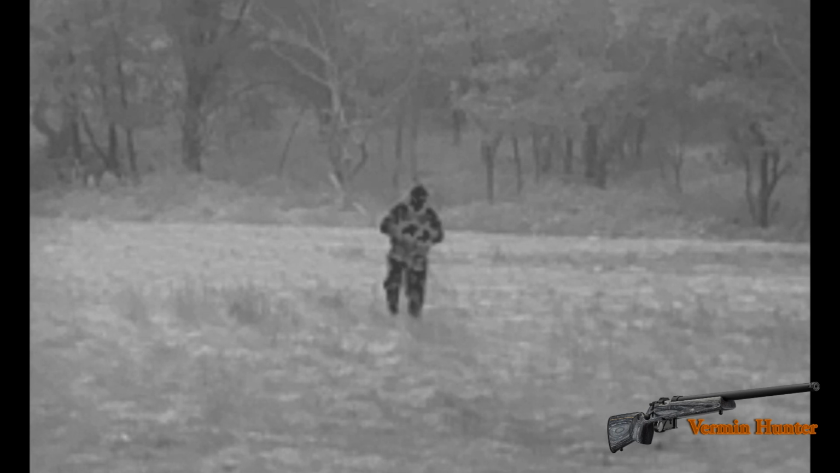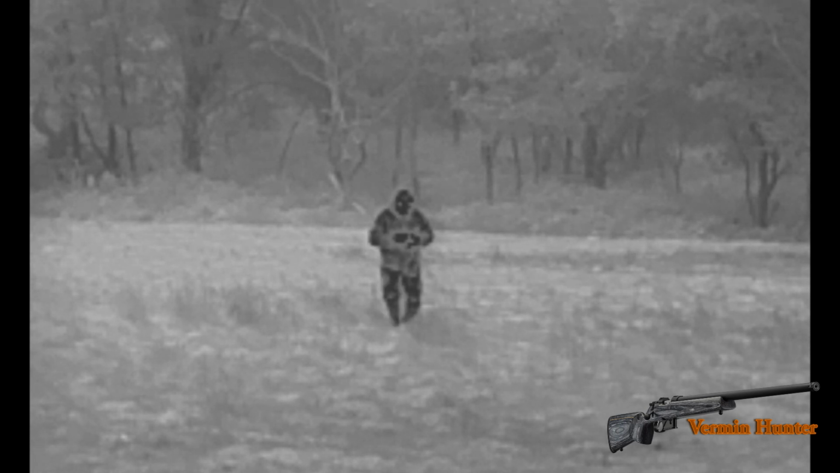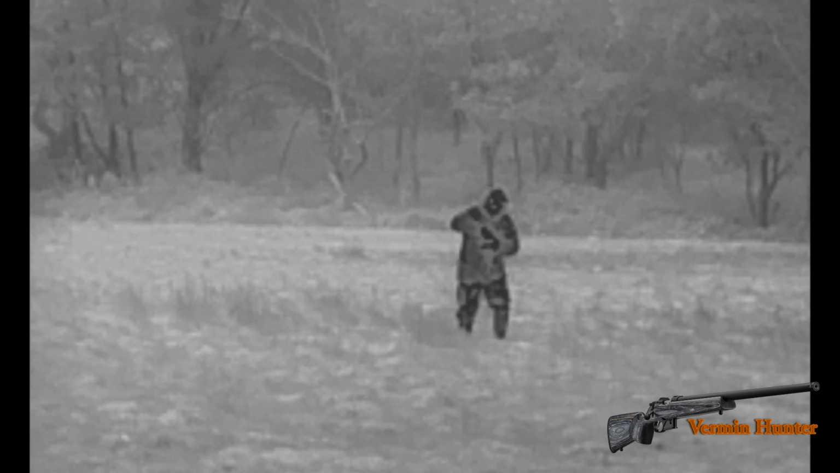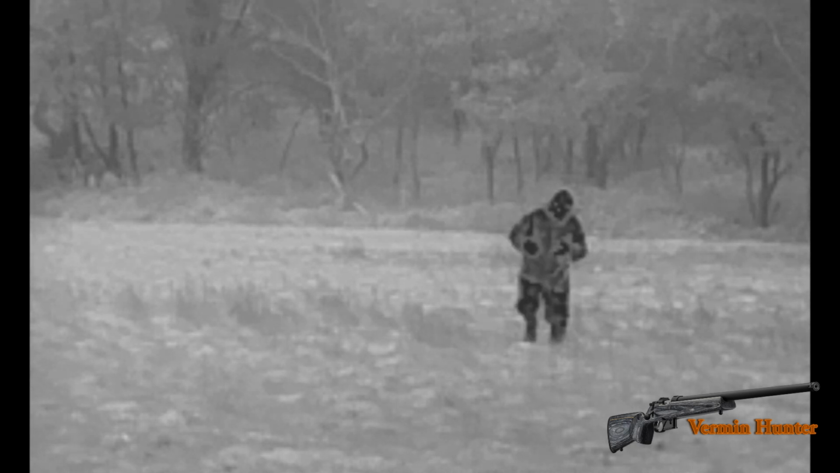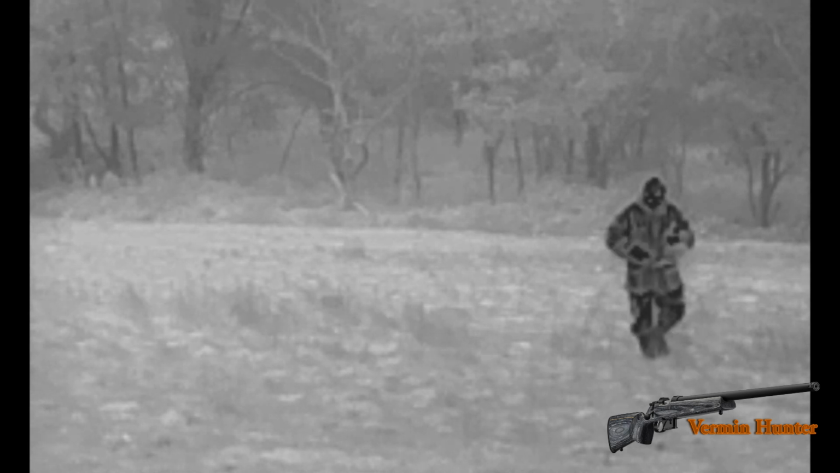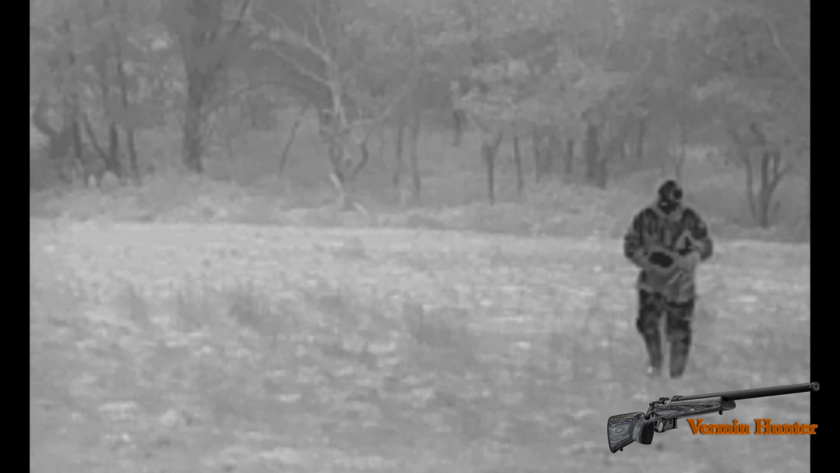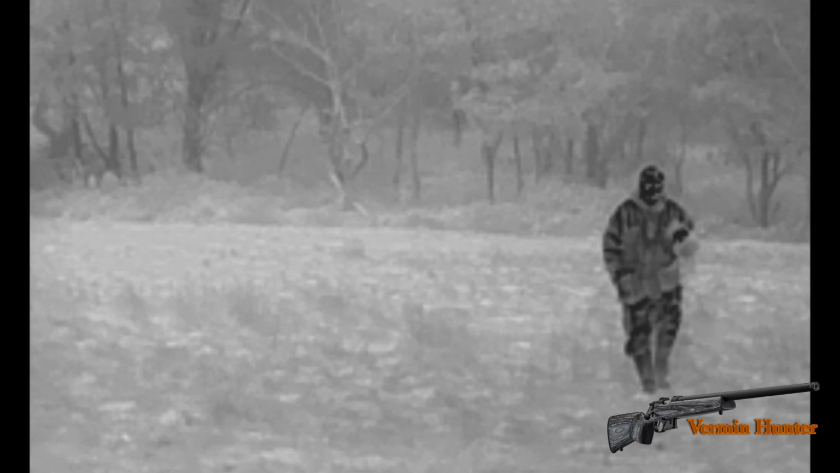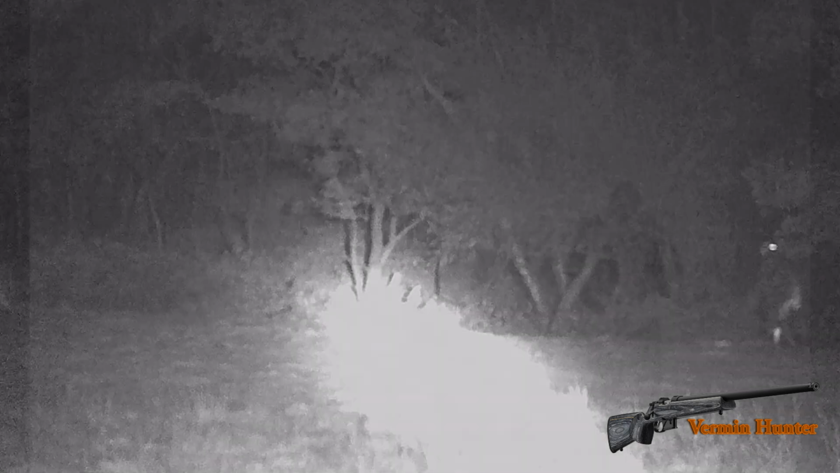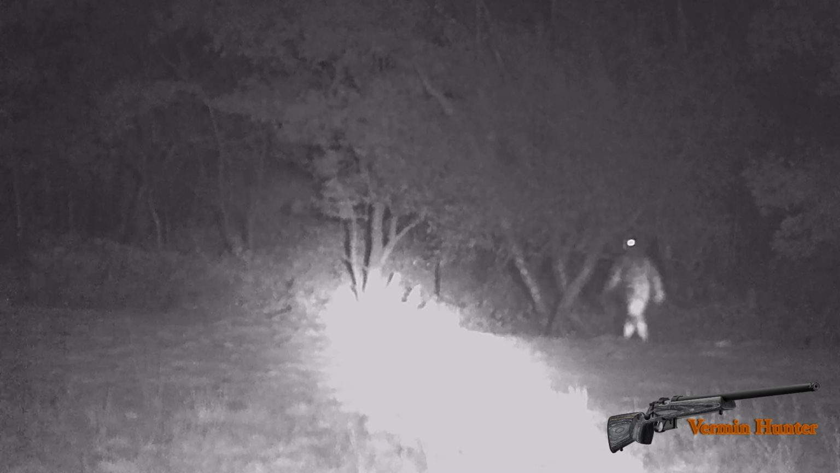Make my way back to the stand, where I've got the rifle unloaded on the stand as it's filming here with the T2 Pro on black hot. You can see perfectly well the outline. This is me approximately 80 yards out, perfectly good silhouette, perfectly good depth, plenty of contrast on the thermal picture. Make my way back in. Really is good, it's only 350 pounds. It's a small item that fits to the back of the camera, and I'm really impressed with it.